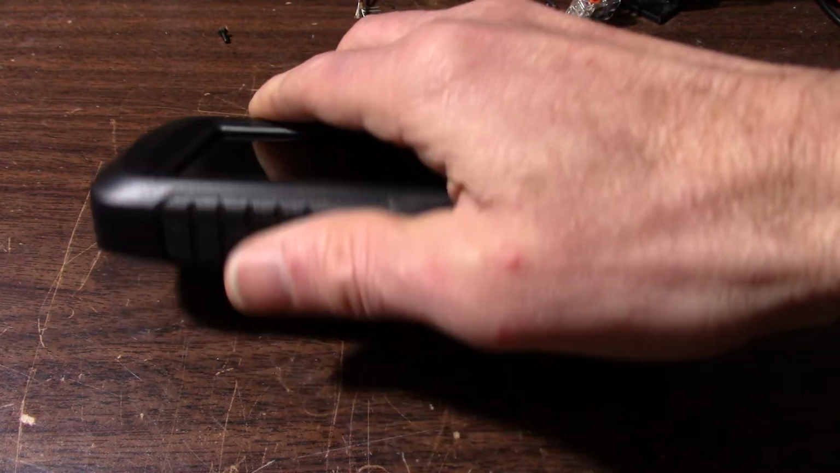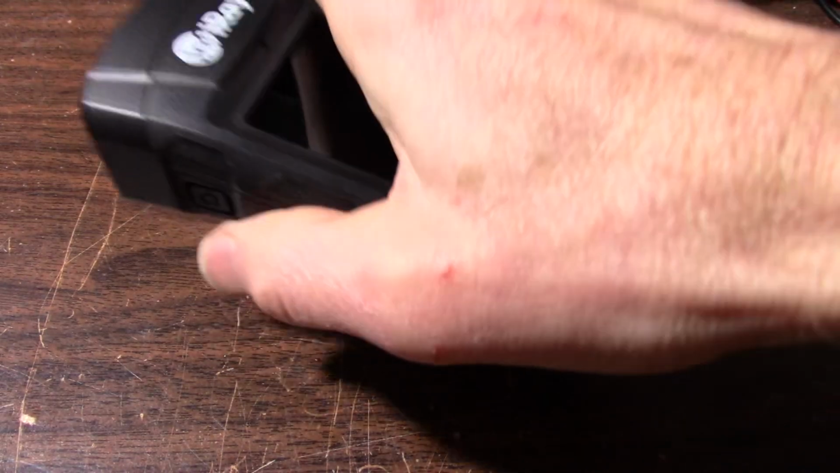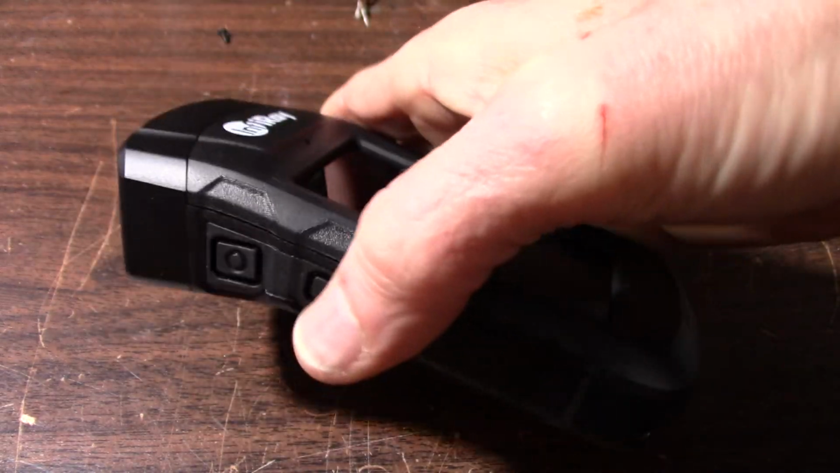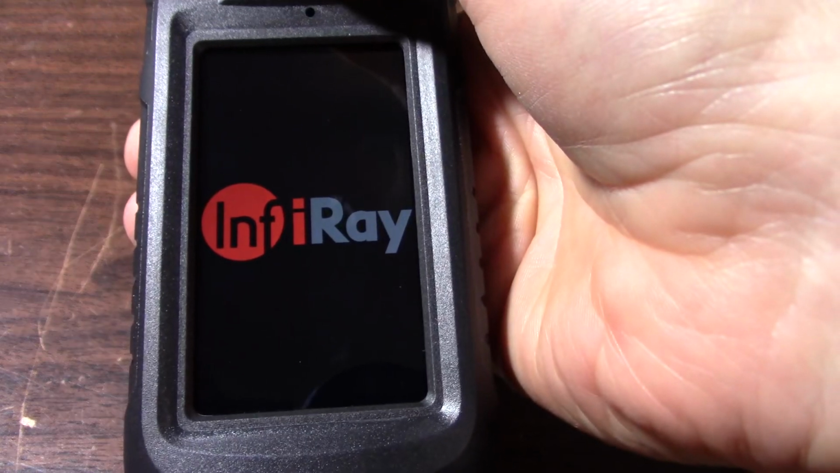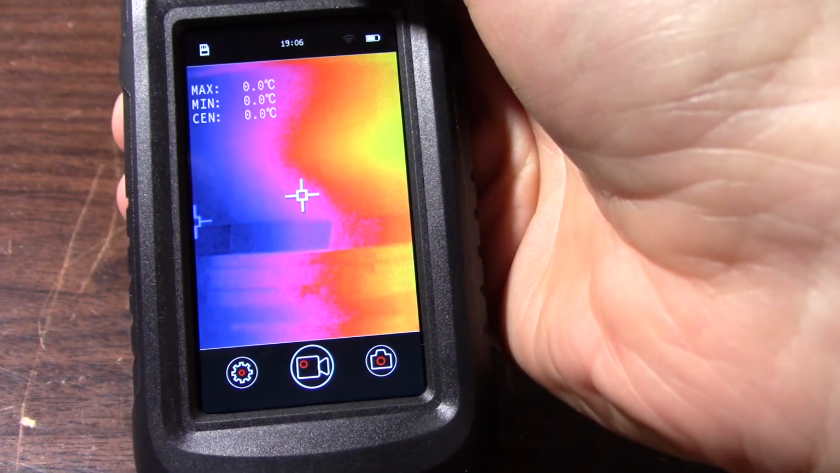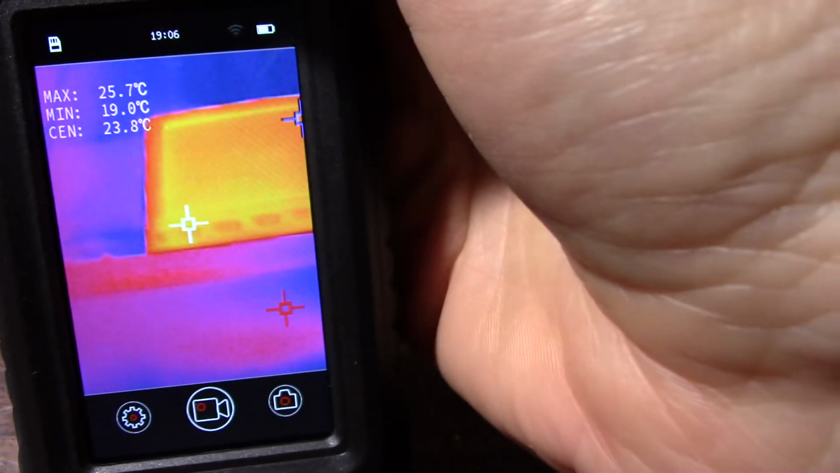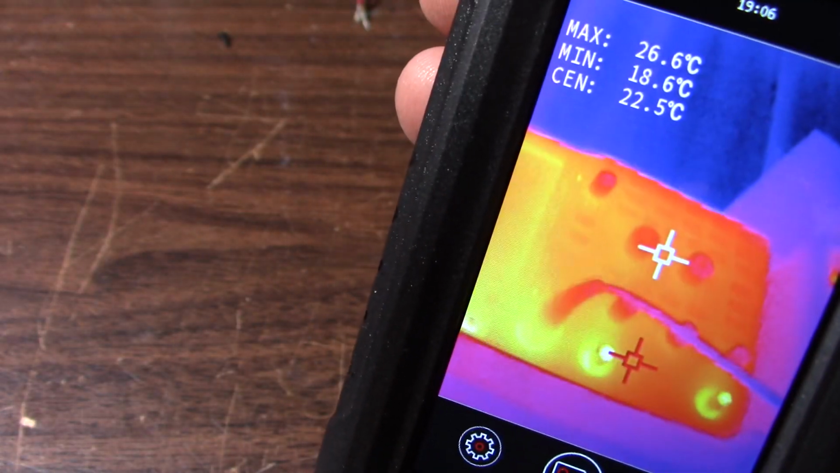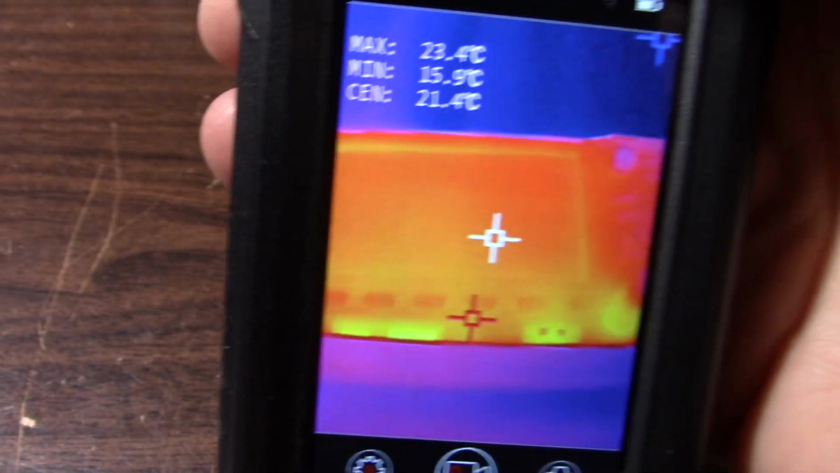This is kind of a rubberized grip feel here on the sides. It feels pretty solid and substantial. I turned it on here. Takes a few seconds for it to boot up. You can hear it click. And there we go. There's my scope. For some reason, the oscilloscope is warmer than the background, even though it's turned off.